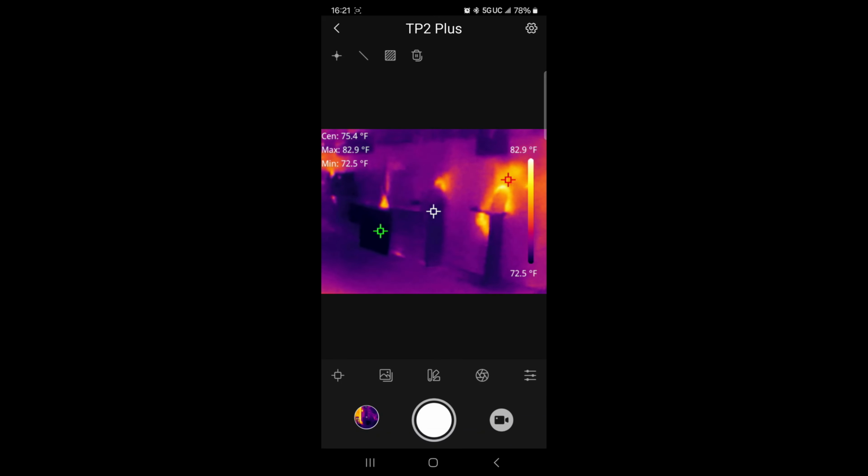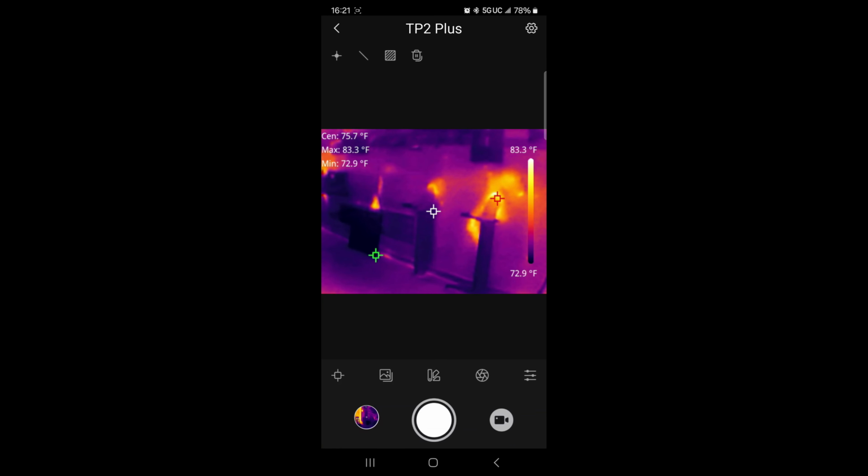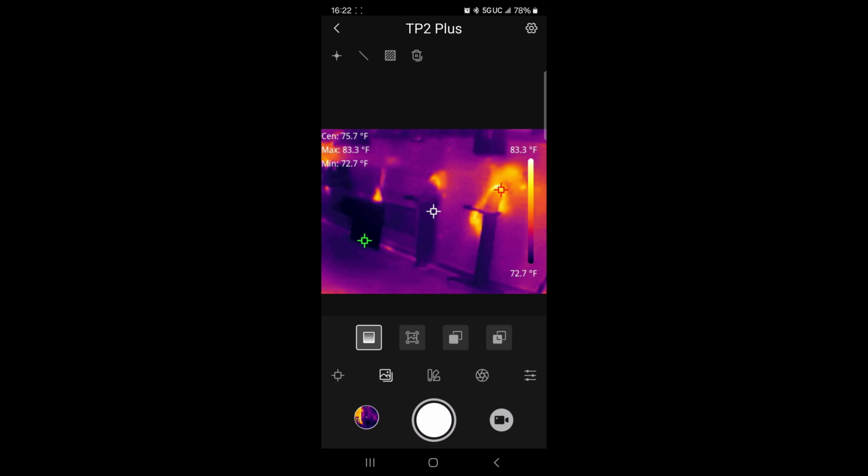So that works fantastic, and I've used this a bunch, and it really can help out when you're looking at a big area where there's not a huge temperature change, like on the screen right now we've got a 10-degree temperature change. If it's only a 3 or 4 degree temperature change, sometimes everything can look somewhat similar in color, and by having those crosshairs on, it will let you identify the hottest and the coldest spot on the screen. Move over to the next one.